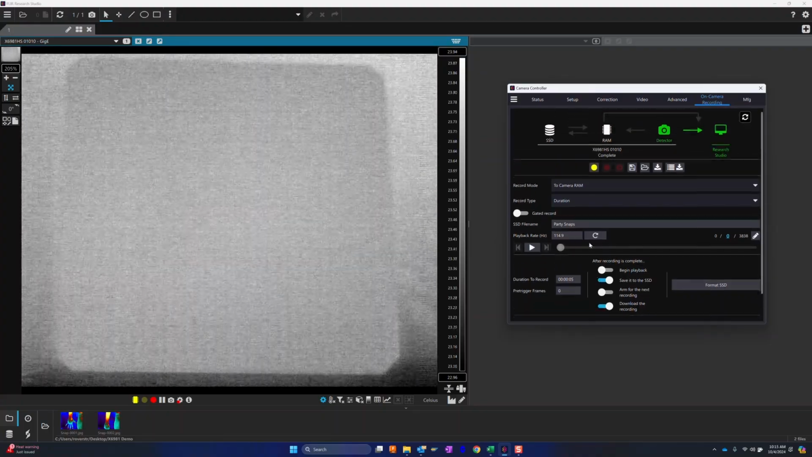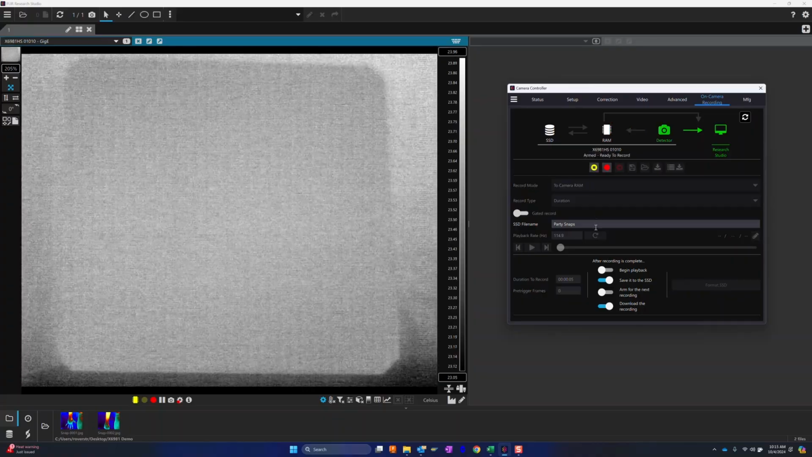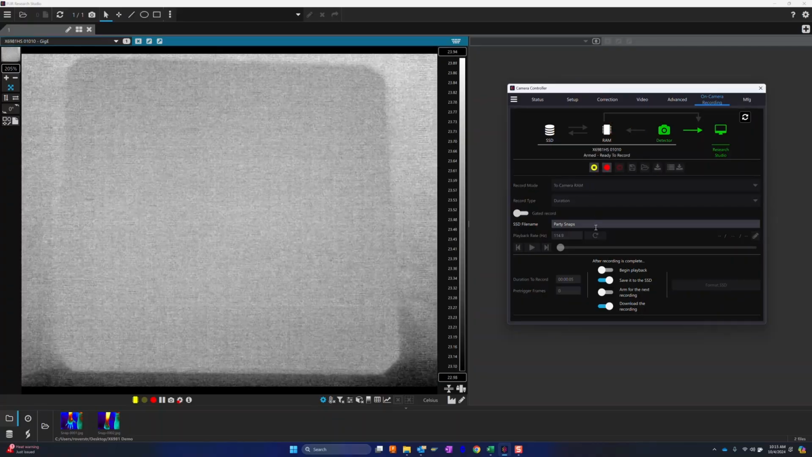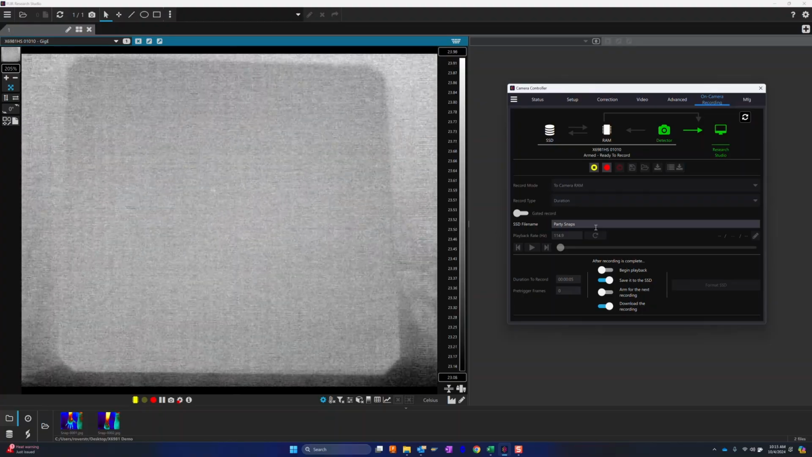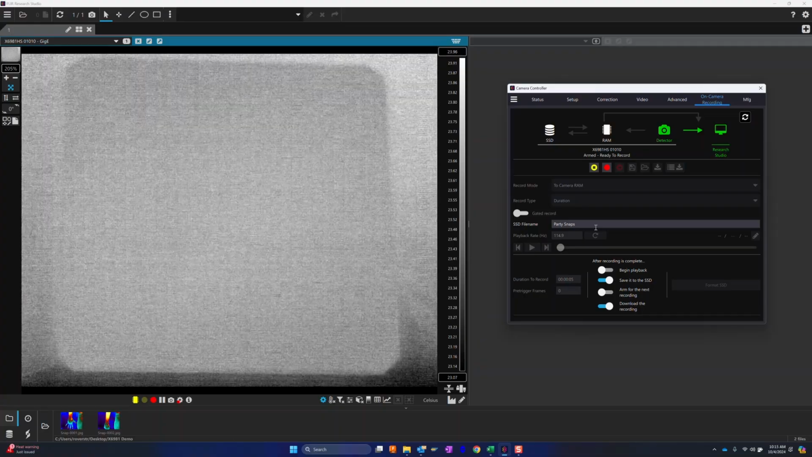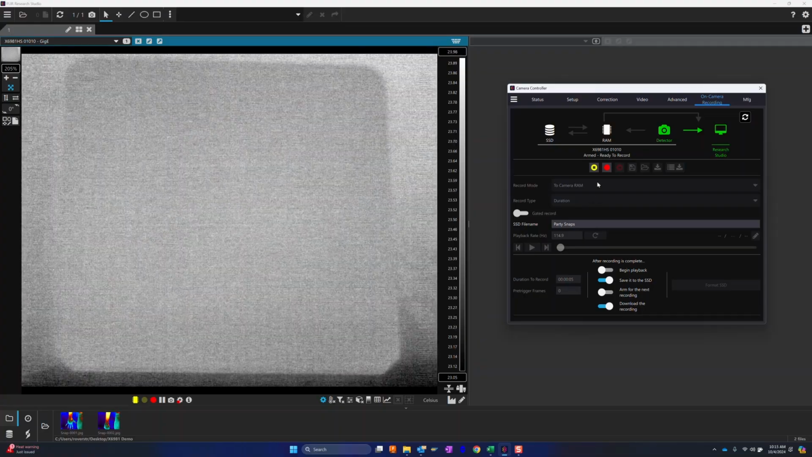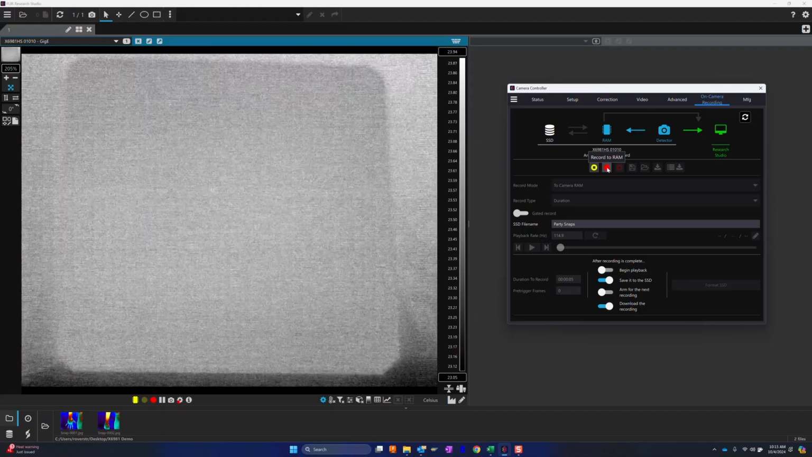So the next thing we have to do is go up and ARM for recording. If we were to look at the back of the camera now, you would see the record start light flash on the BNC. We could use that to begin recording by giving it a switch closure or a falling edge, or we can use the record button. So in this case, I'll just use the record button to record to RAM.